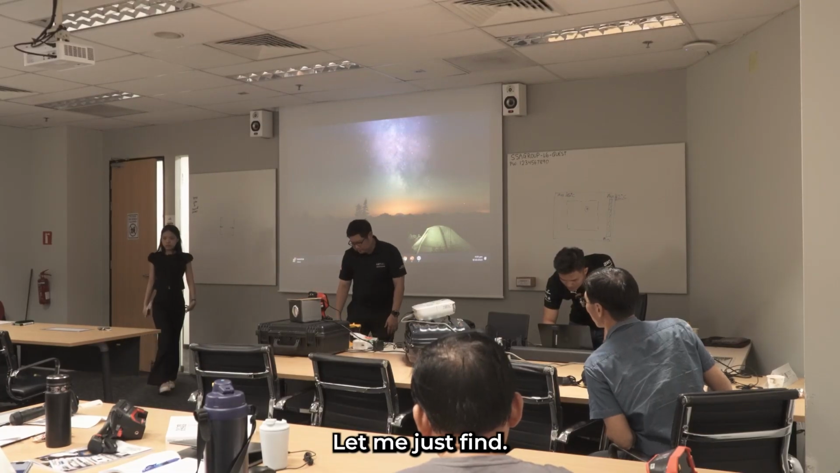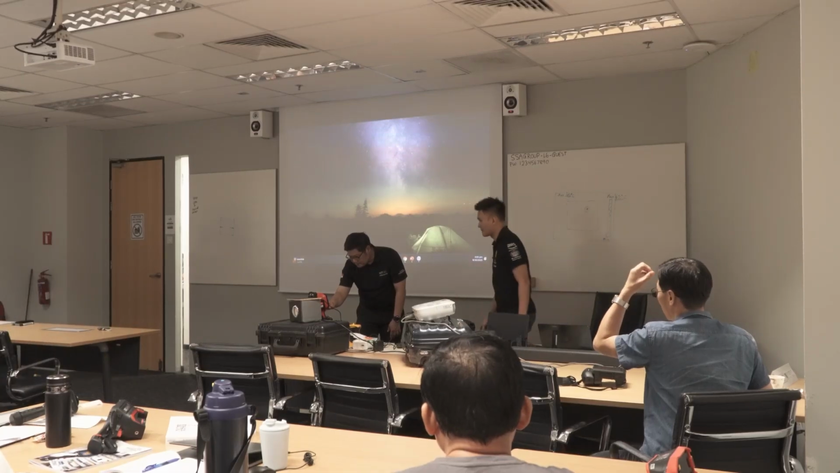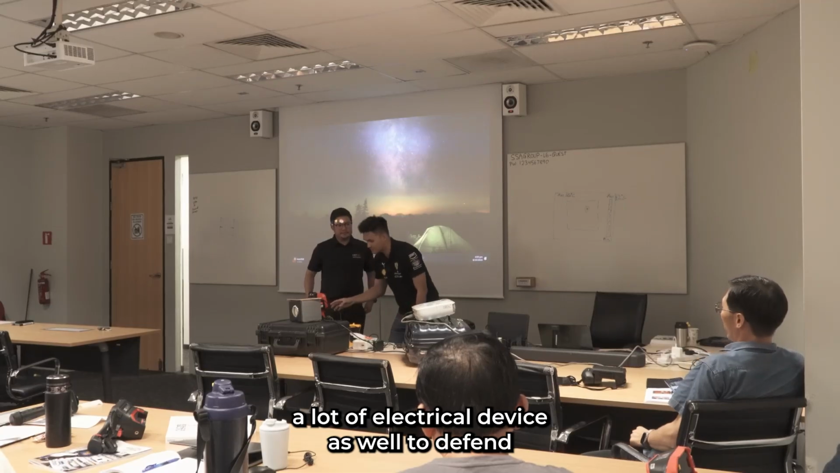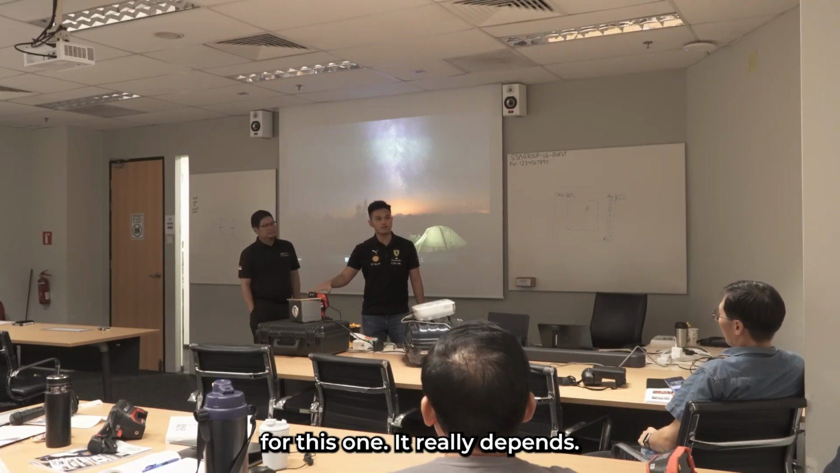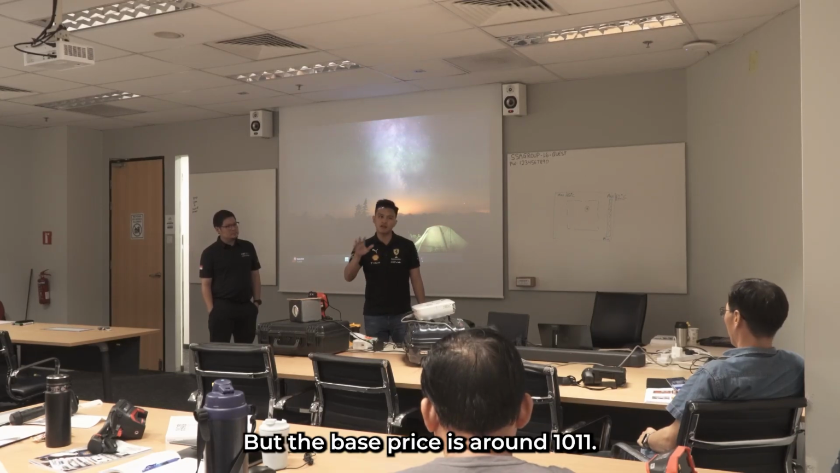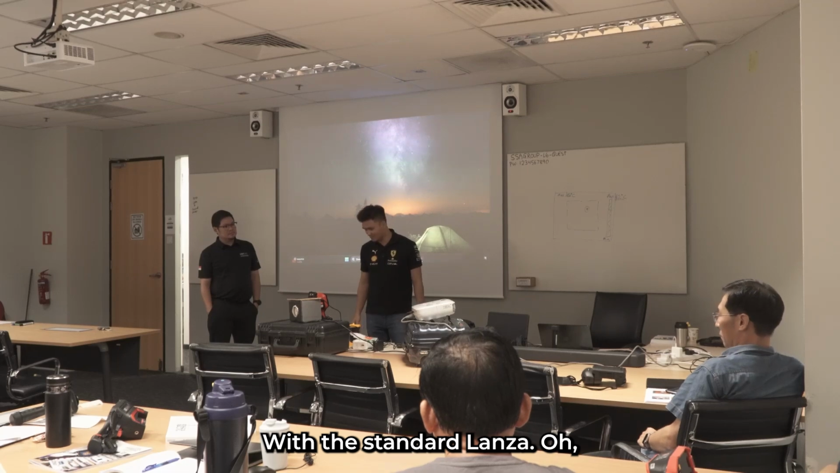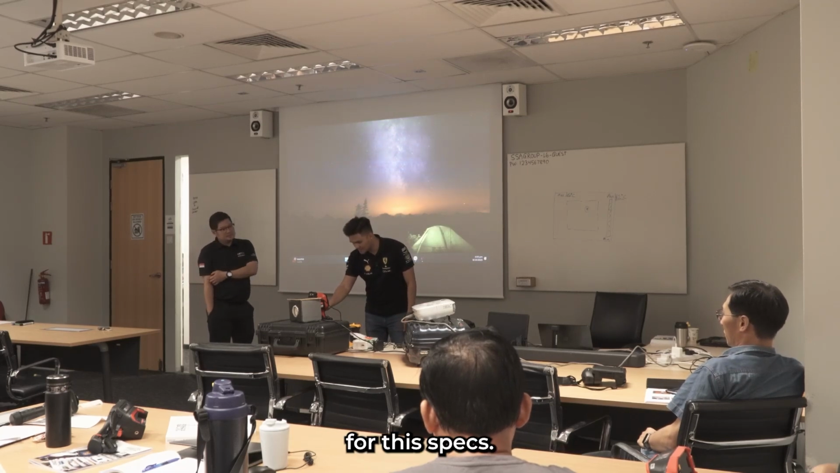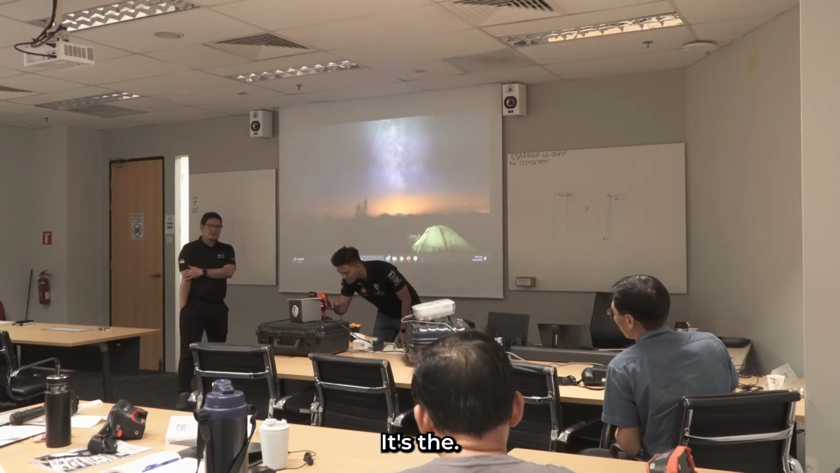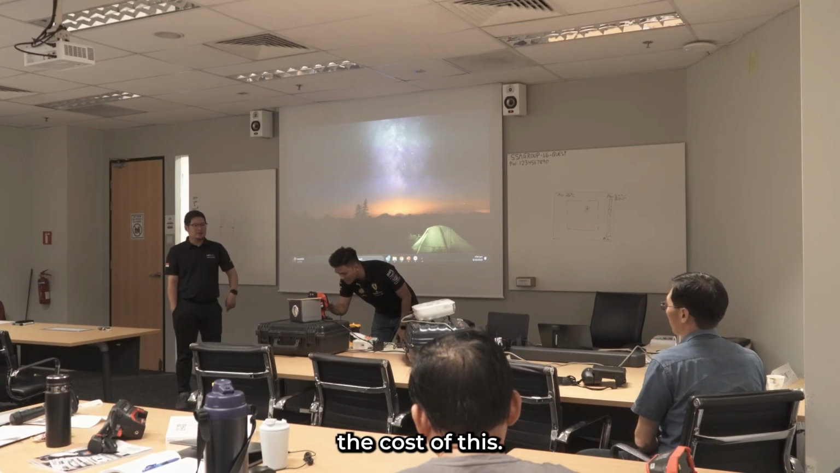Let me just find. I think there's a lot of electrical devices. For this one, it really depends on what type of lens you require, but the base price is around 10, 11K with the standard lens. That's cheap. For these specs, very hard to find. In general, the Fluke and FLIR are about double the cost of this.